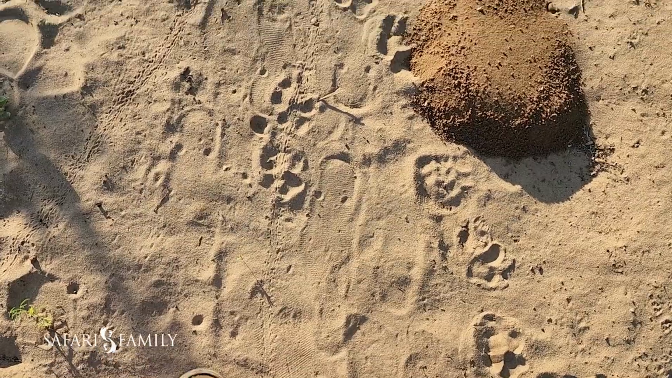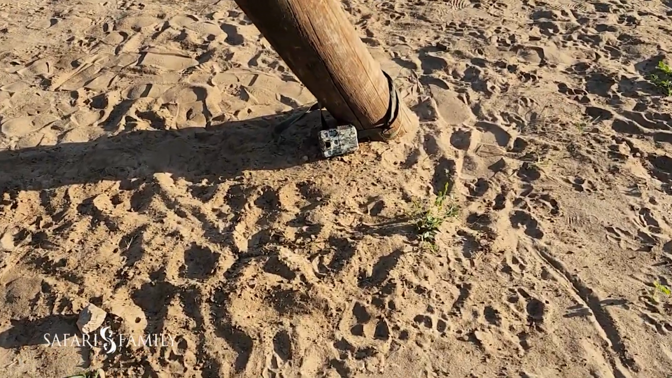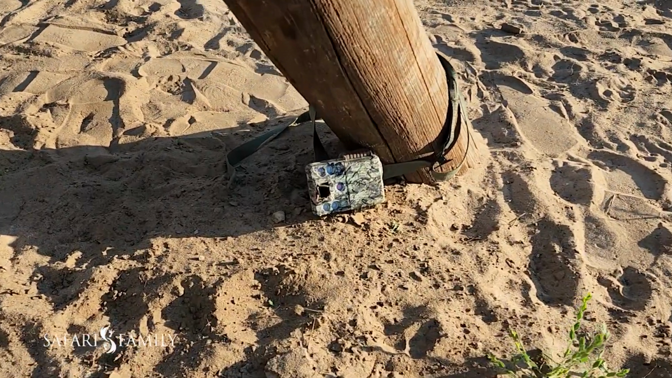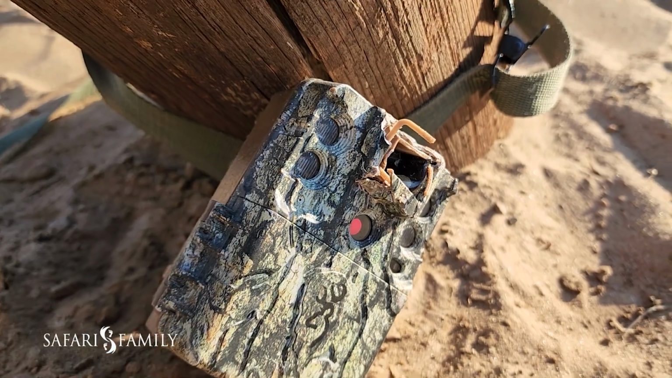Otherwise, you will discover what I discovered in the morning, that they had managed to stand up on this pole that I'd mounted it on, and unfortunately got hold of it and given it a bit of a mouthing with their big canines, and put a couple of holes in there, but I got pretty cool footage out of it.